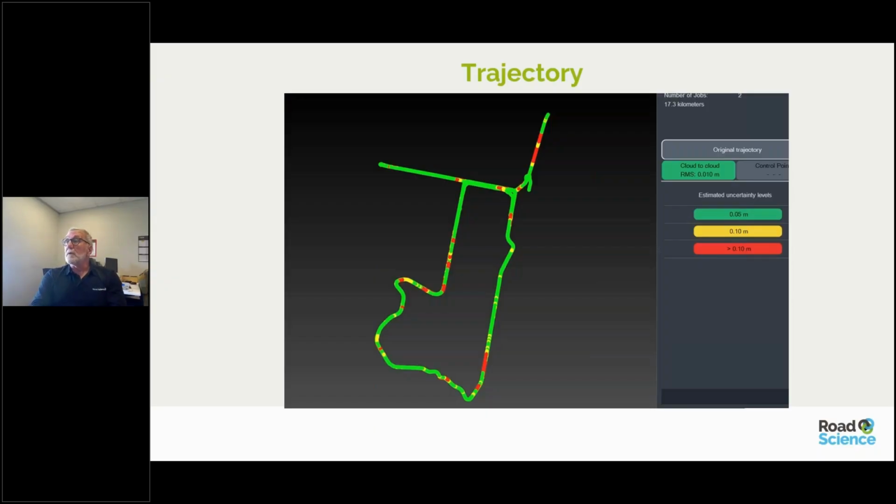This was the trajectory that we calculated from the runs. This was all done in Pegasus Office. We did not have any ground control. It wasn't required for what we were doing. So day one, yes, we did 3 passes around.